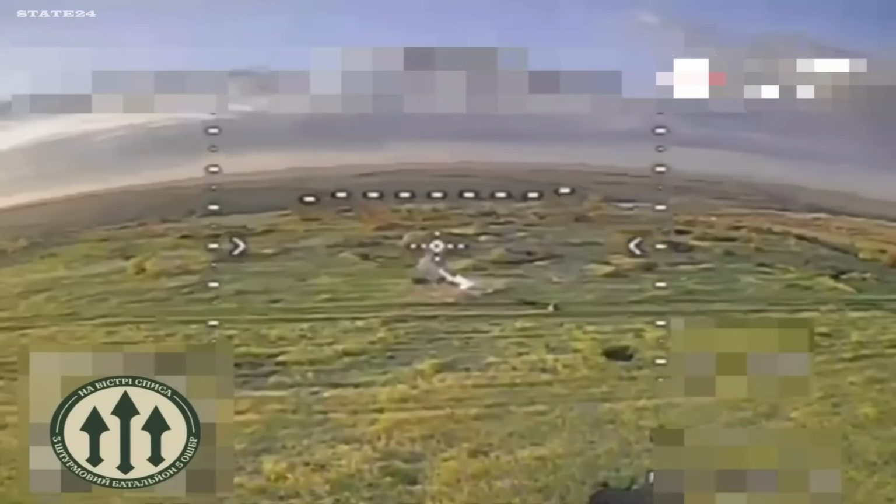Another similar moment. Once again, a lone Russian soldier sitting and waiting in the open field. Could this be the behavior of soldiers who already realize they have little chance of escaping the drones?